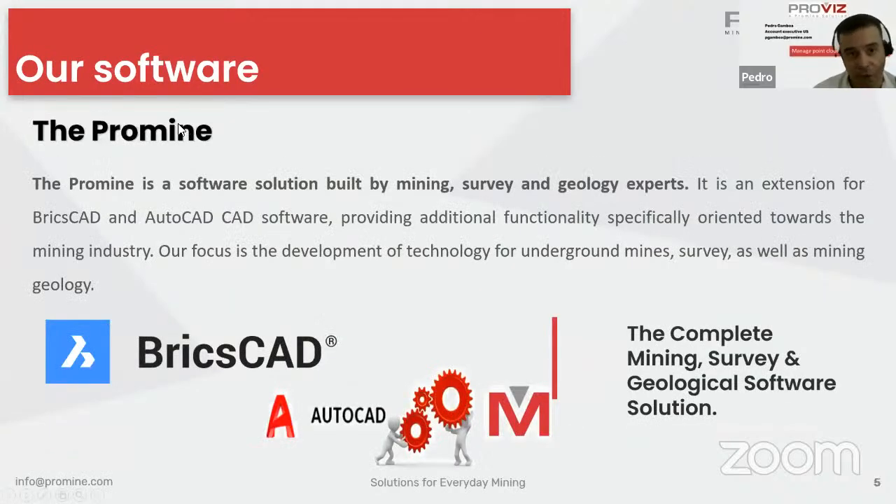Okay, what is our software? The ProMine software is a software solution built for mining, survey, and geology experts. It's an extension of BricsCAD and AutoCAD. It works like a module installed on this CAD software. It provides additional functionality oriented towards the mining industry. Our focus is to develop technology for underground mines, surveys, as well as mining and geology.